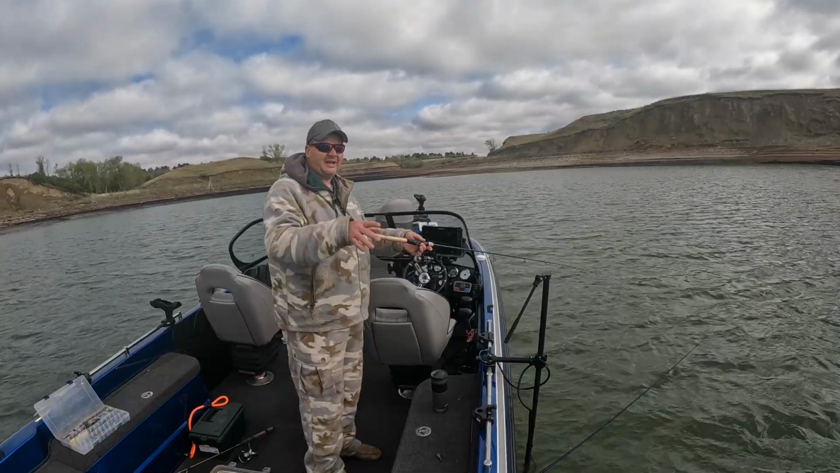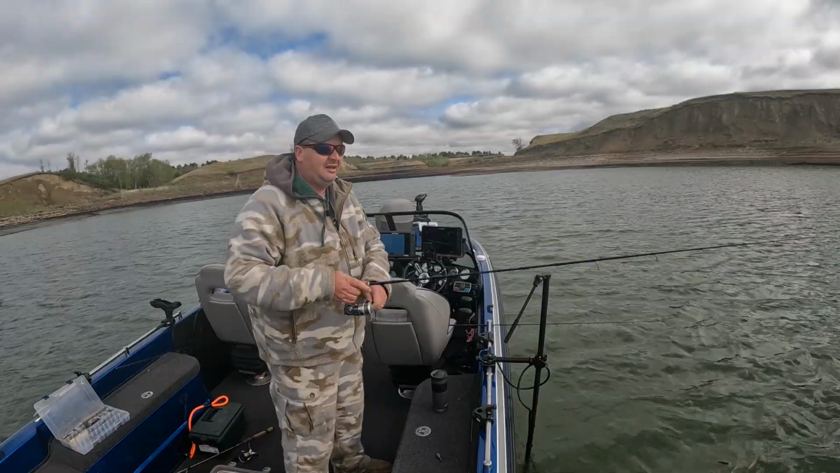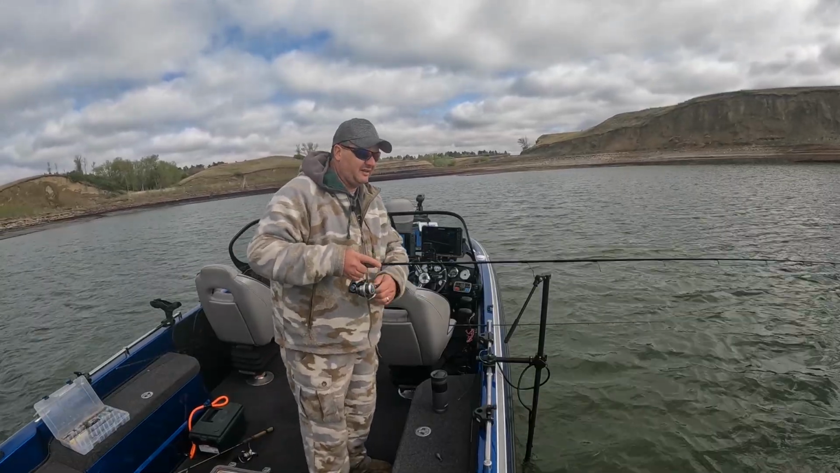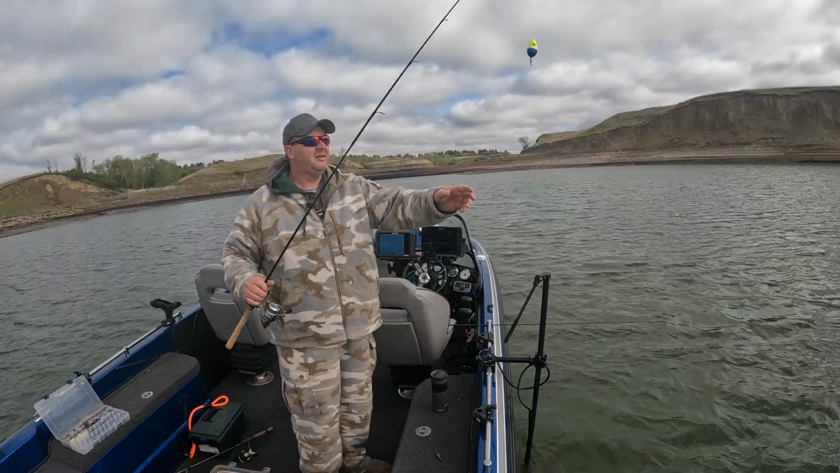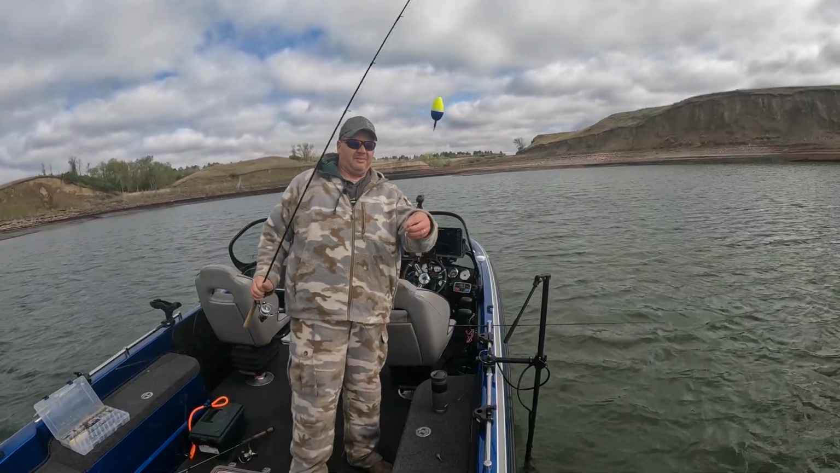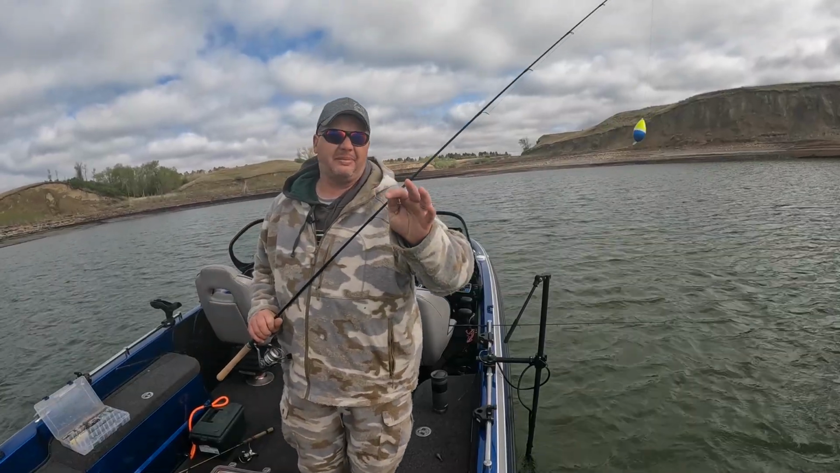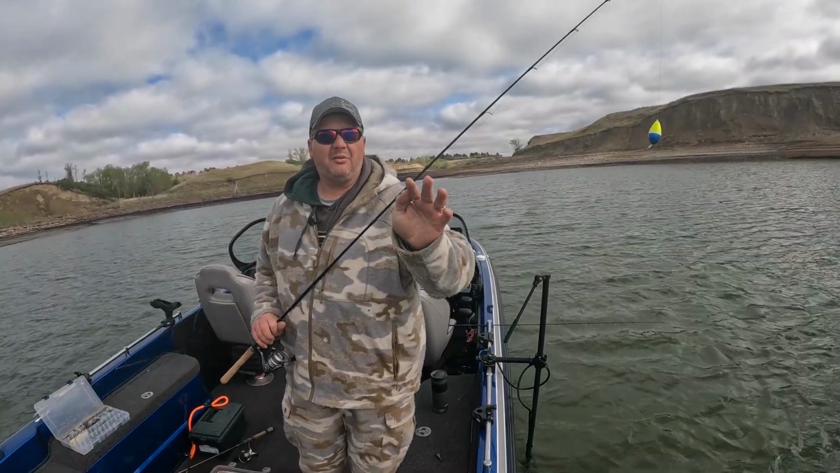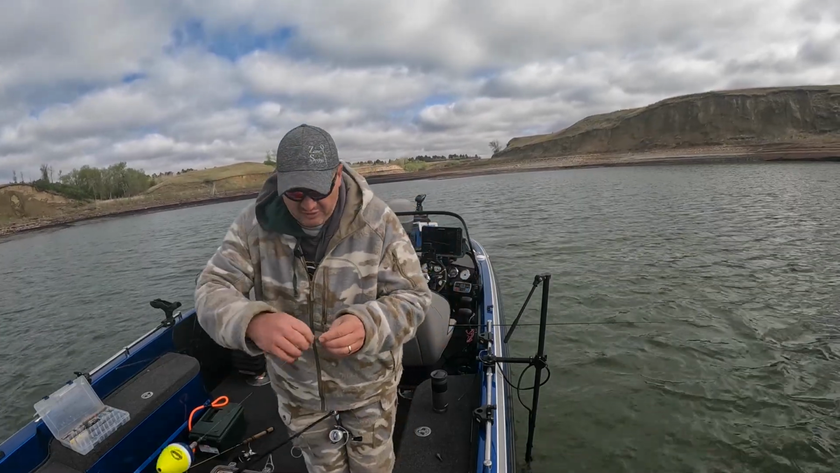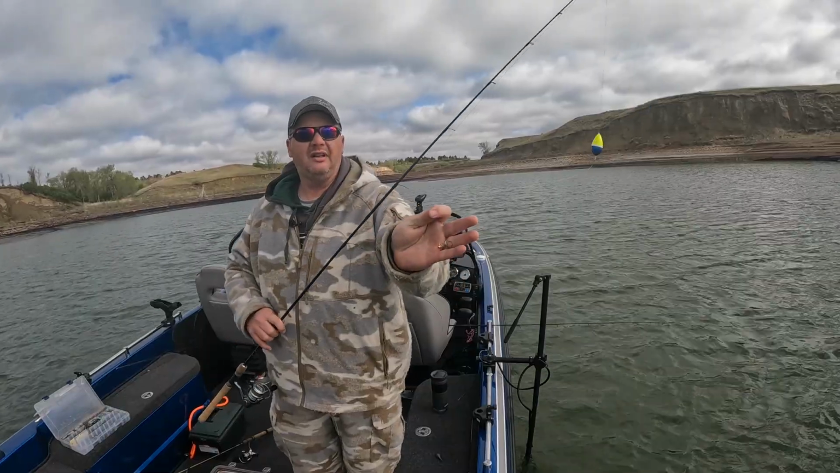And then I got a bobber set up. I'll show you here real quick. It's the Kalin's setup, Kalin's slip bobber. Normally this lake is always good with blues, purples, whites, but with the water being very stained from the wind and the rain we've had, I went with a gold jig.